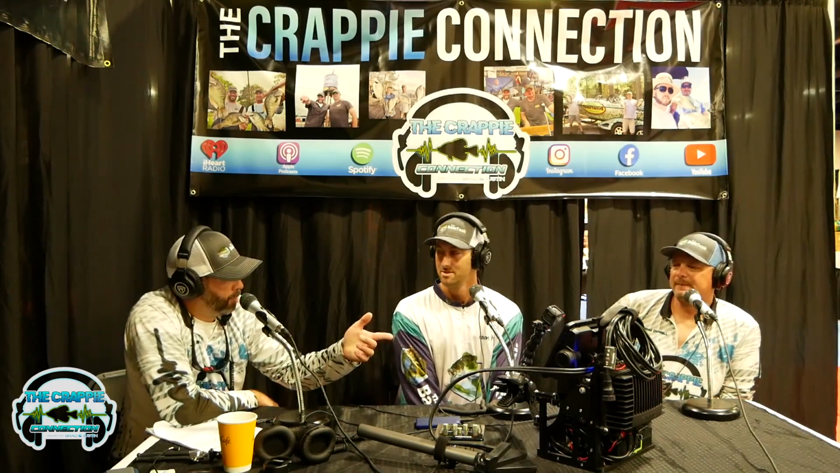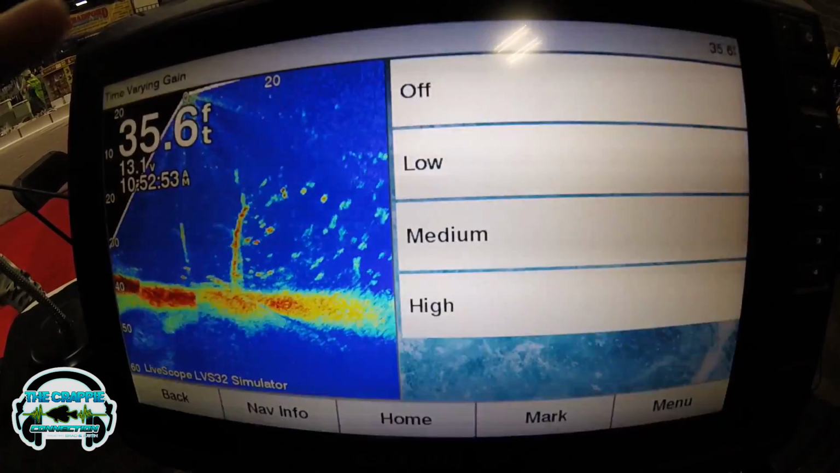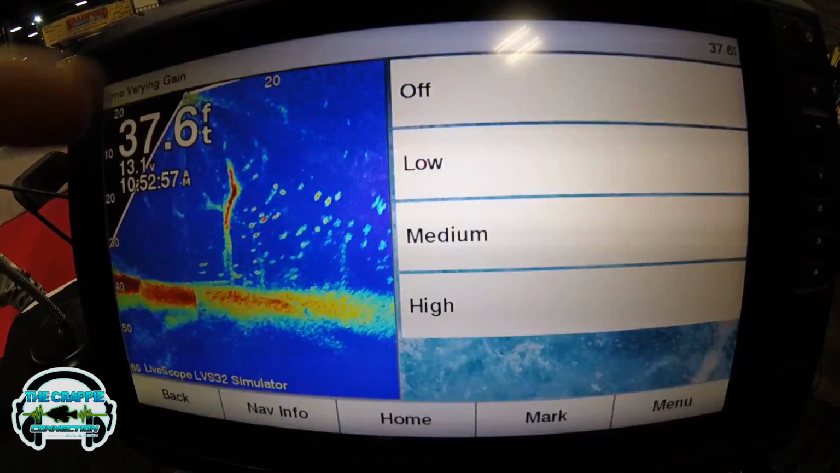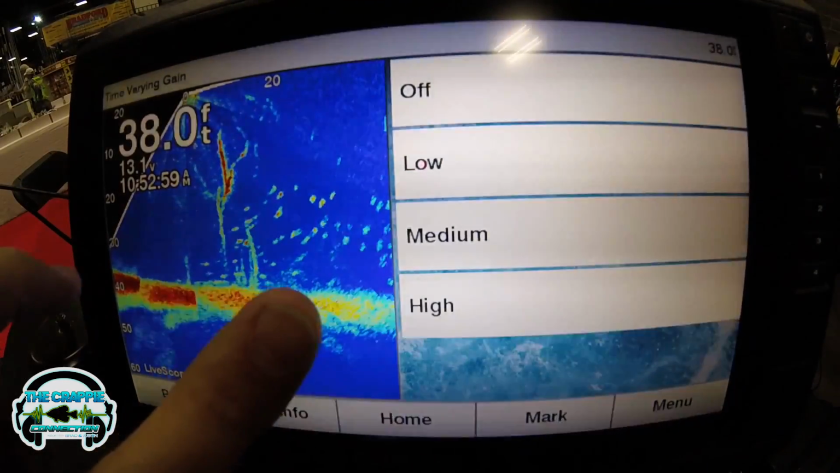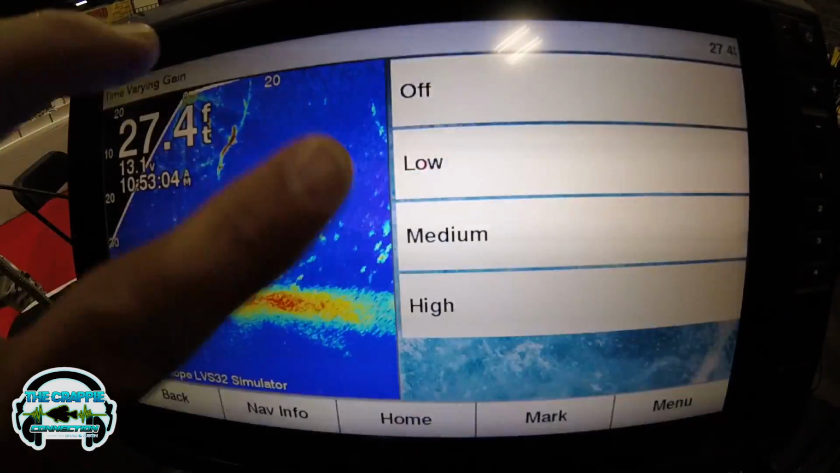Is there any other tips you want to show on there? Yeah, so when you get done with your time varying gain, that's going to clean up basically this front half of the screen. The farther part of this picture, this screen here is just a shrunk down version of the full screen right now. It's going to clear this up, but this is still going to be full strength gain.